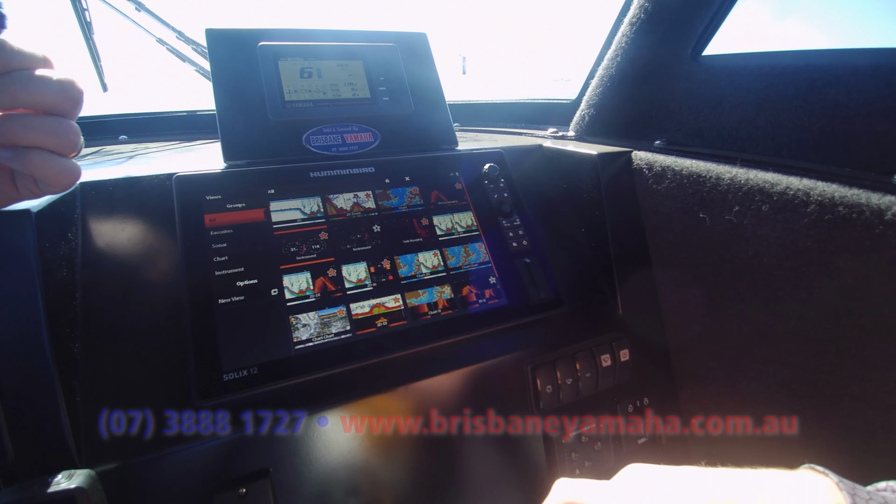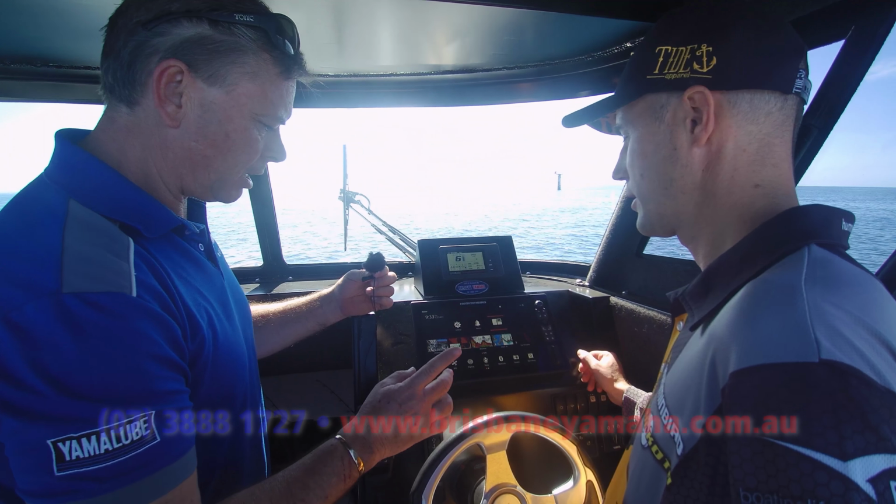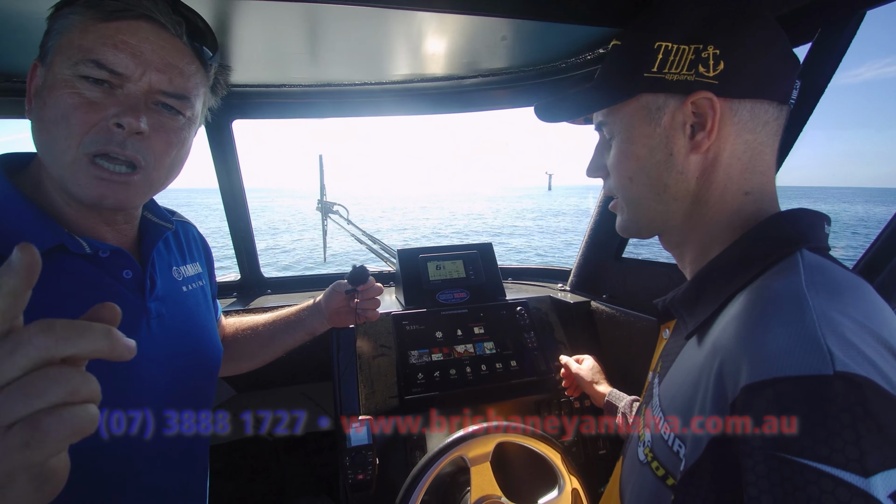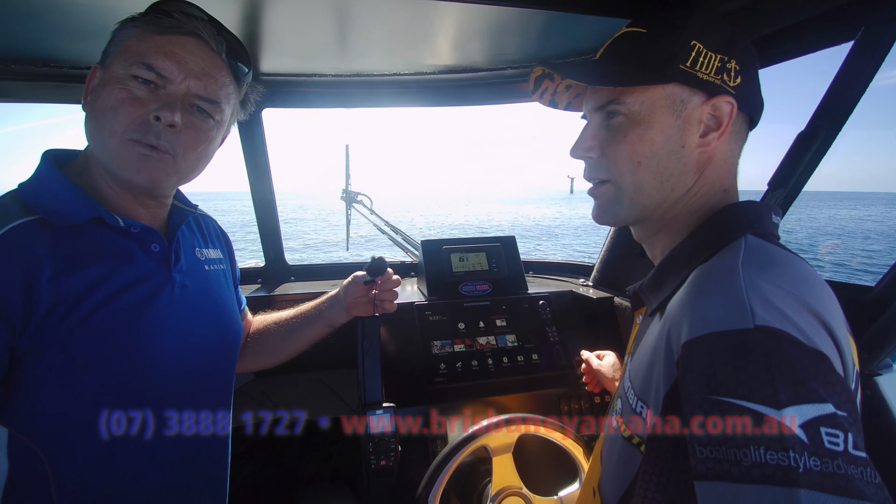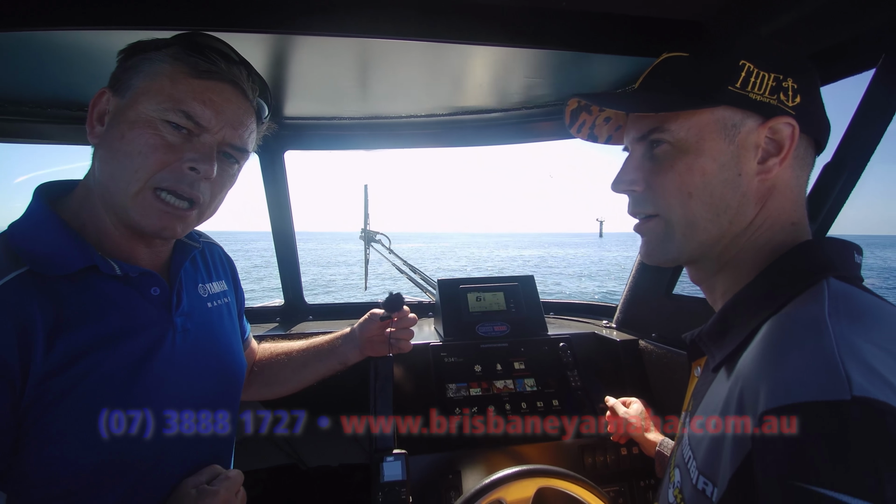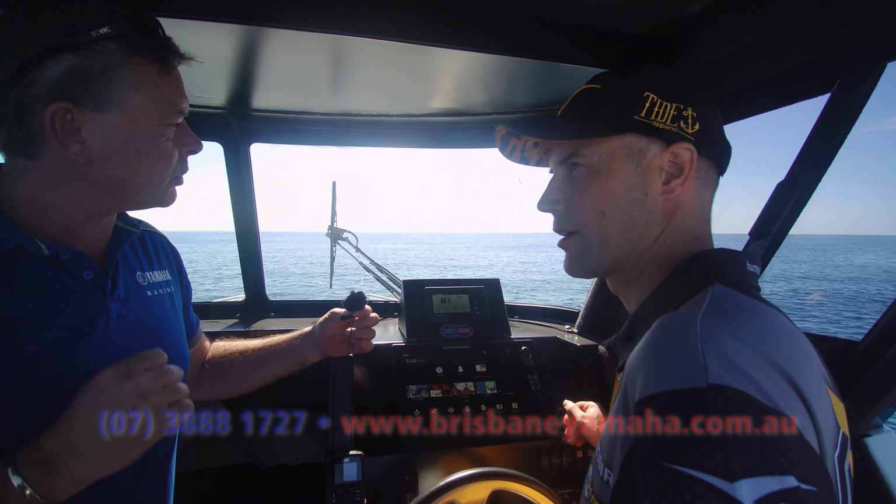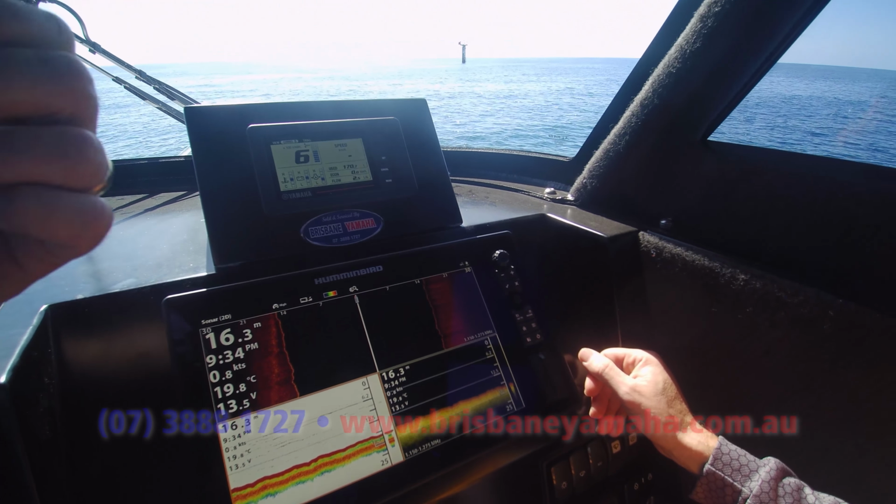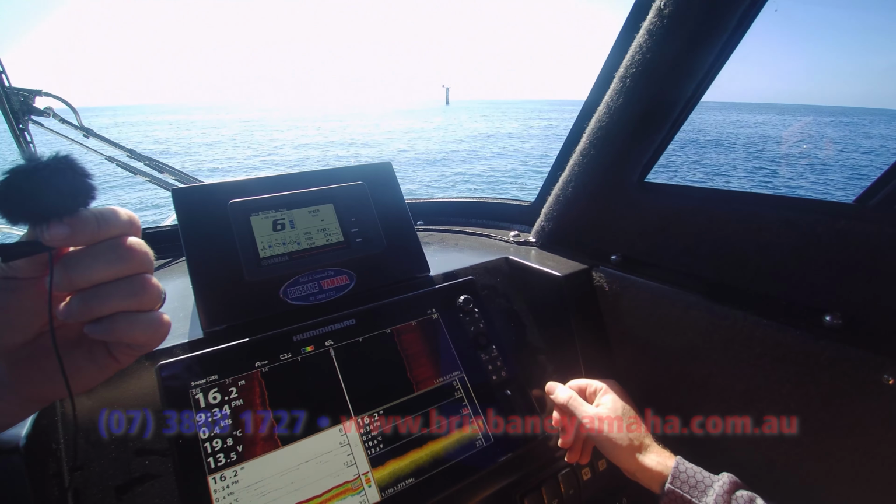Now, let's just go back to home. One of my favourites: side view, down view, sonar. Because when you're exploring an area, you want to see as much as possible, and I've been promised that this SOLIX is better than anything else at exploring an area. Now, we're going to have a quick look at this one here: down view, side view, sonar. Ahead of us is a beacon. We're out off Caloundra.